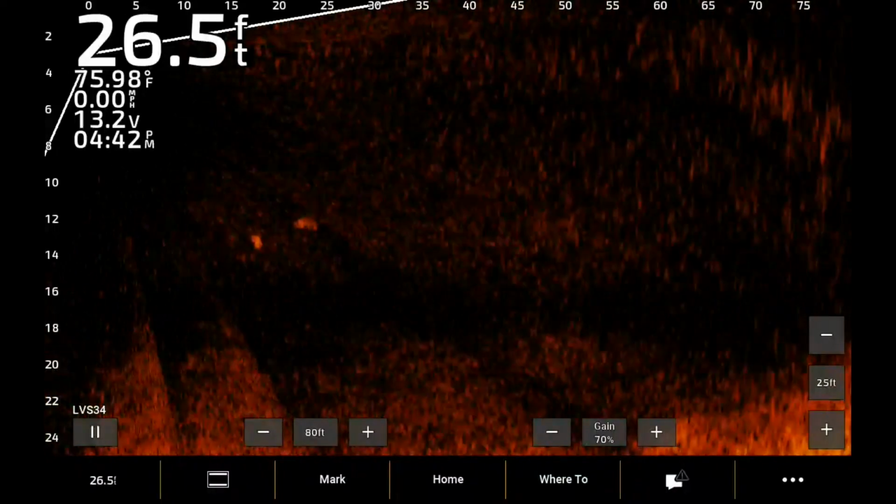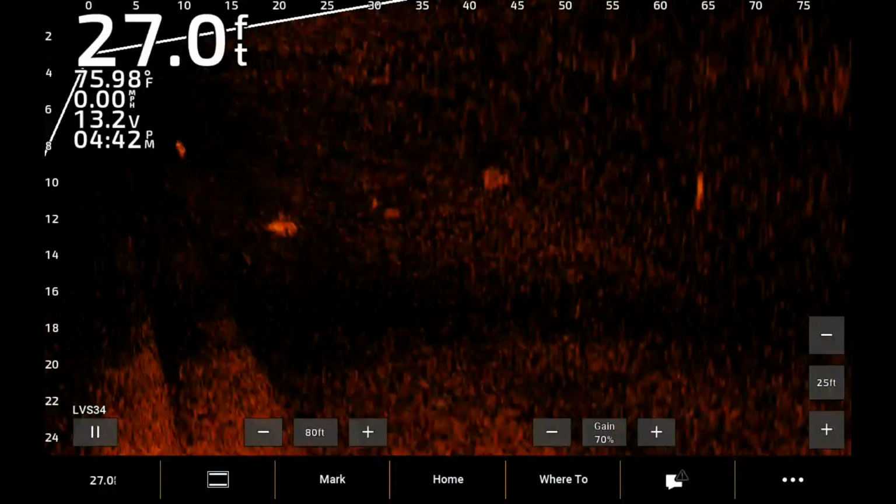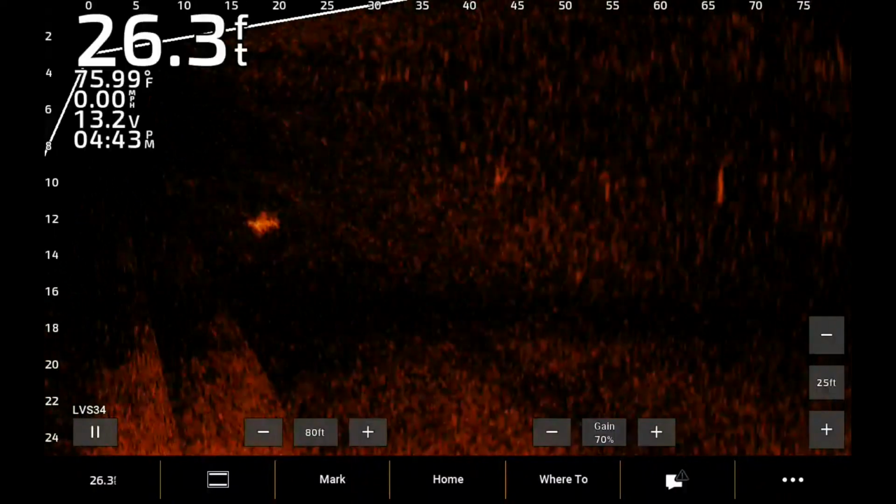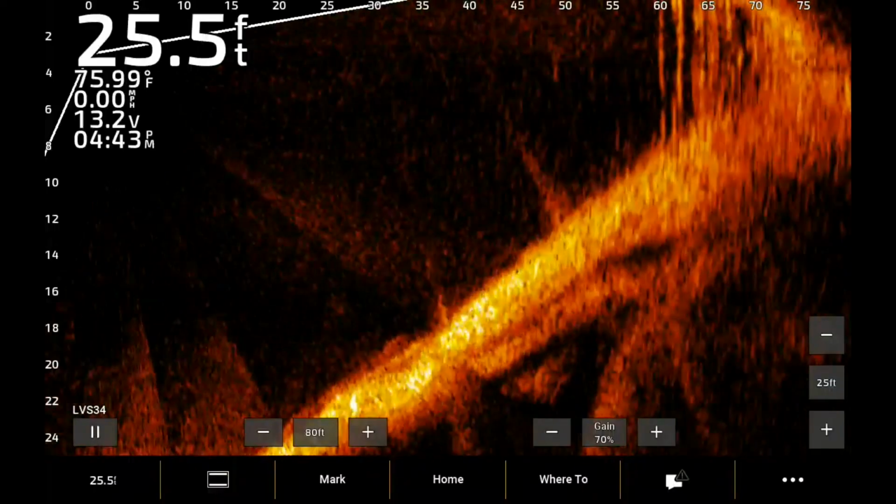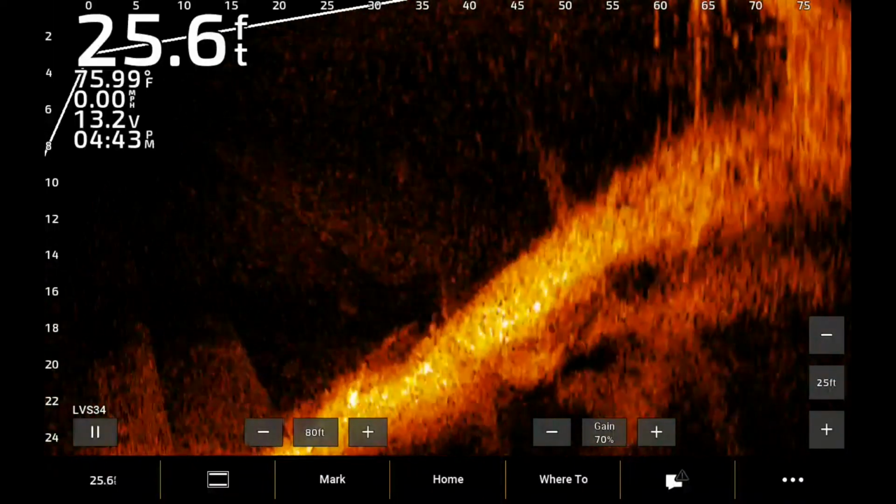And a lot of times it's not bass. I'm pretty sure that was bass. But they've been out there gorging on shad also, so I don't know. I'm going to try to go back tomorrow and get some better video and try to get some catches.